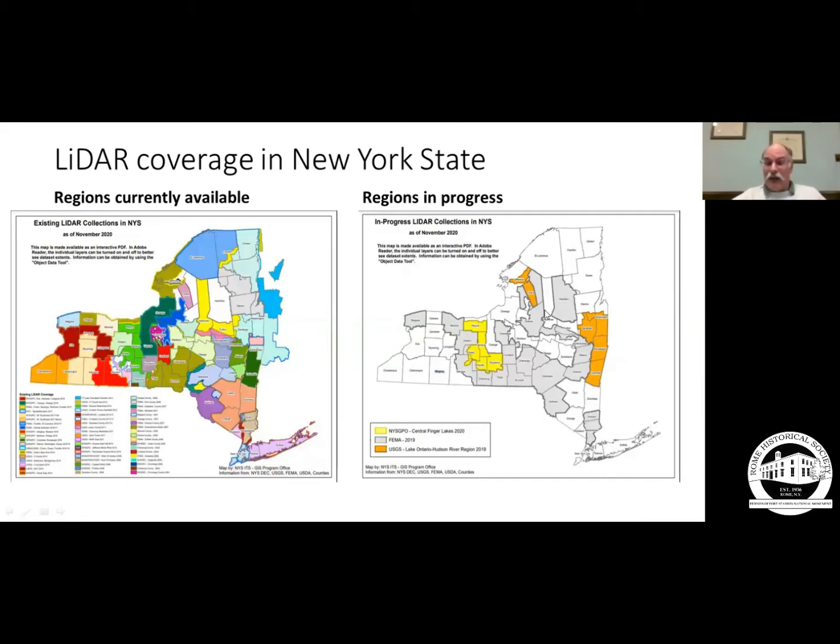So we're anticipating that, and I can't wait to look at the digital returns from this, because this is the area of the Lansing Kill and the Boonville Gorge and the big meltwater channel that was coming down in the northern and western part of Oneida County.